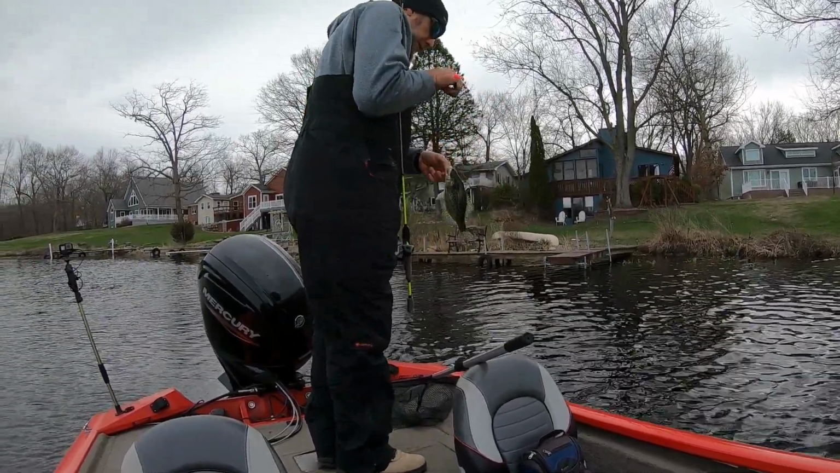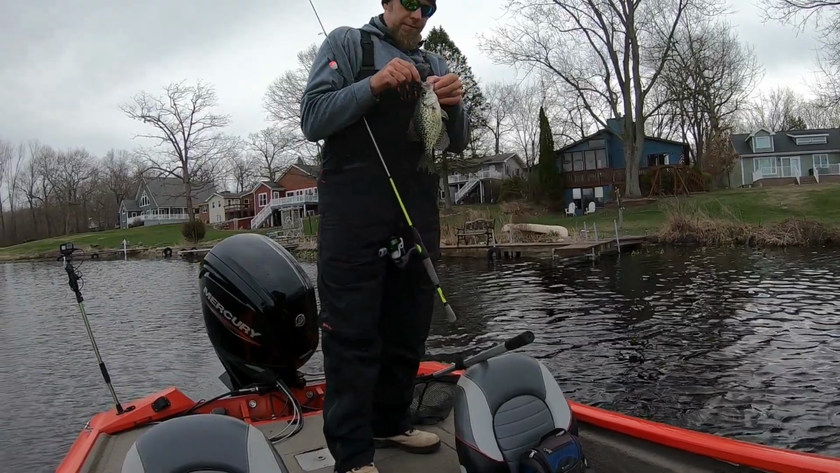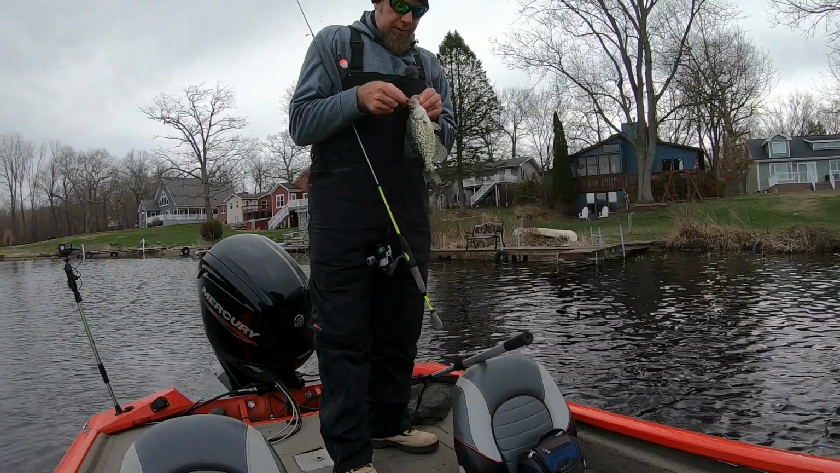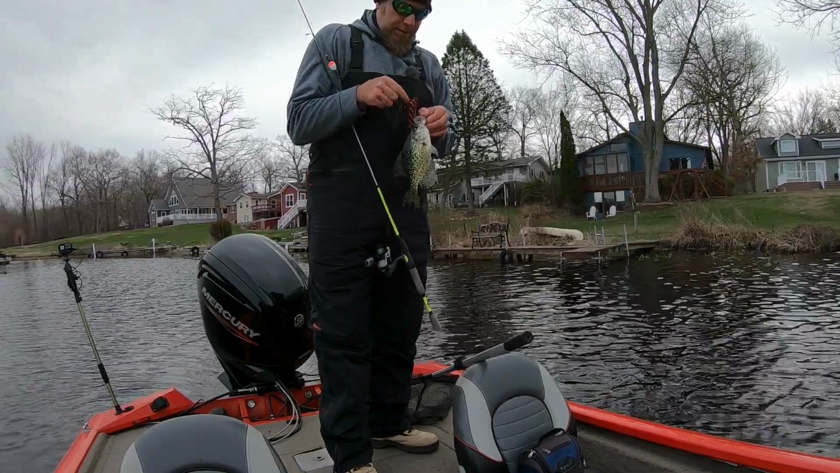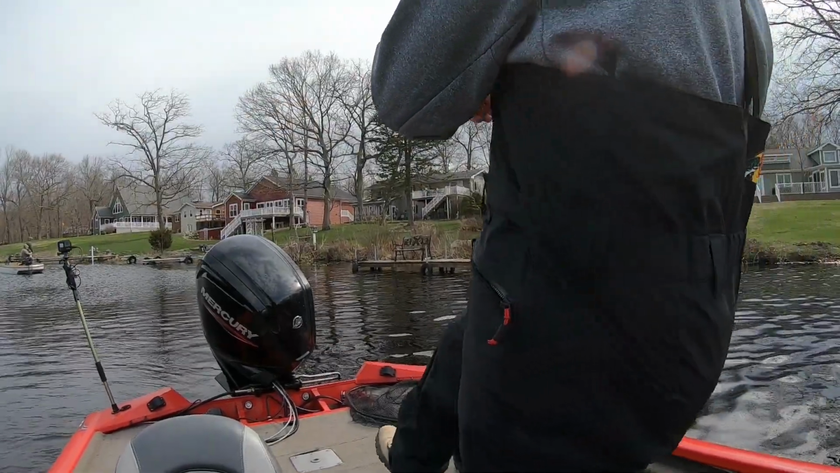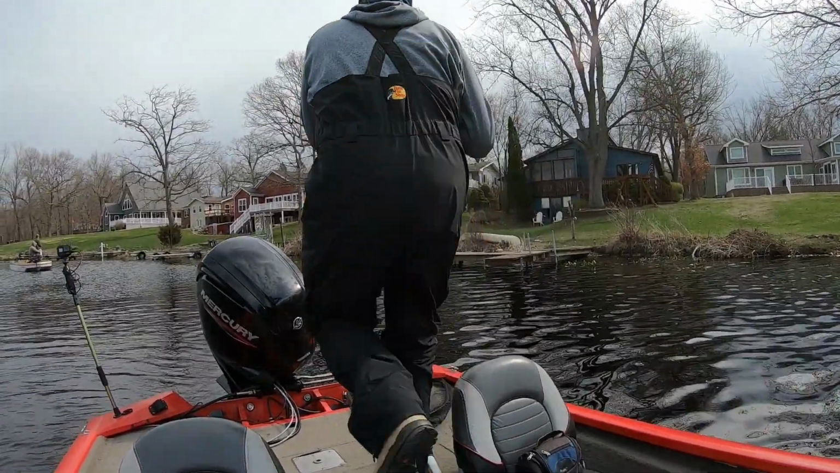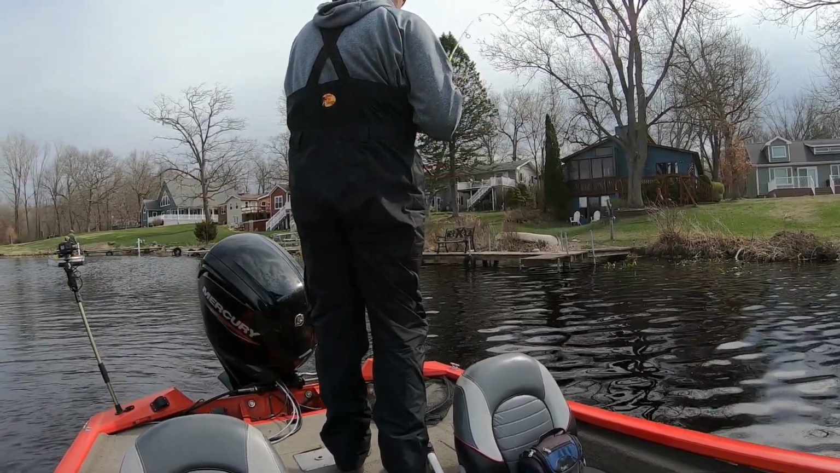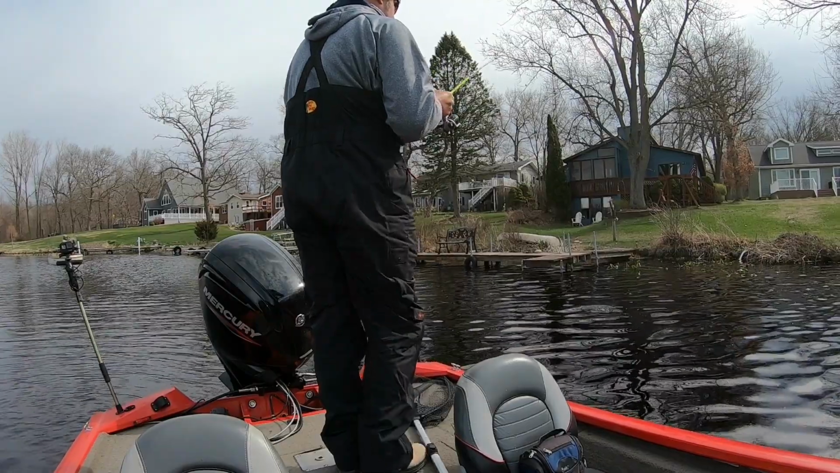Boy, we still got our minnow. Should we keep going? Hard to stop, I guess. We could get out there in that wind and not catch a single bass, but that's not likely. There's another one. That's another nice one, but I'm using like a 5'6" super ultralight rod. Makes this a ton of fun.